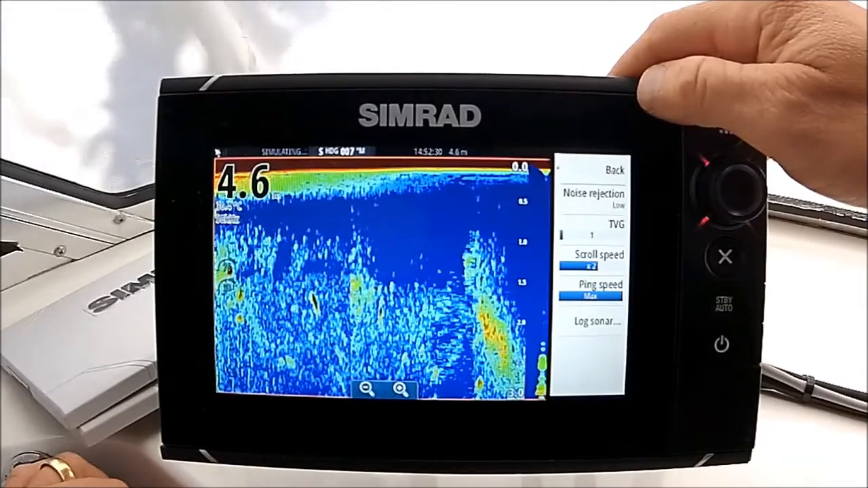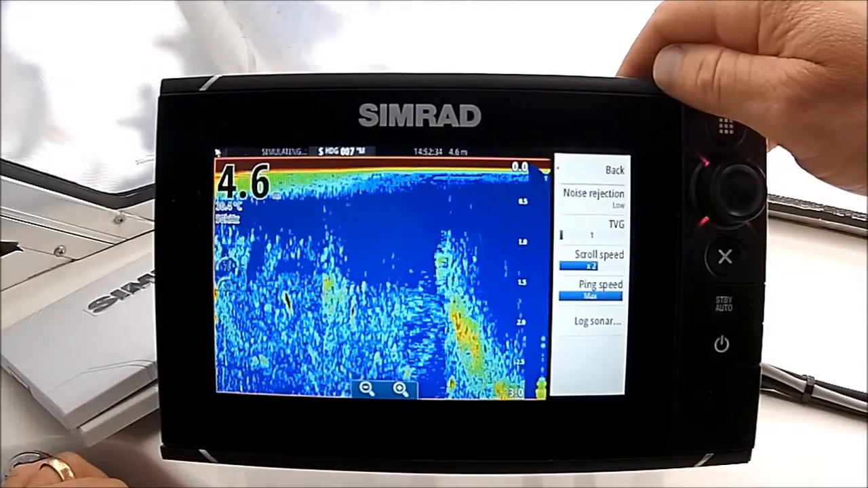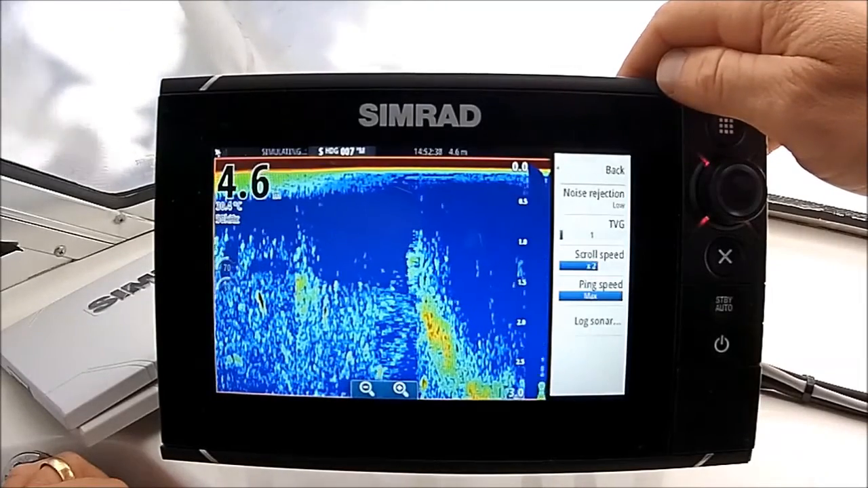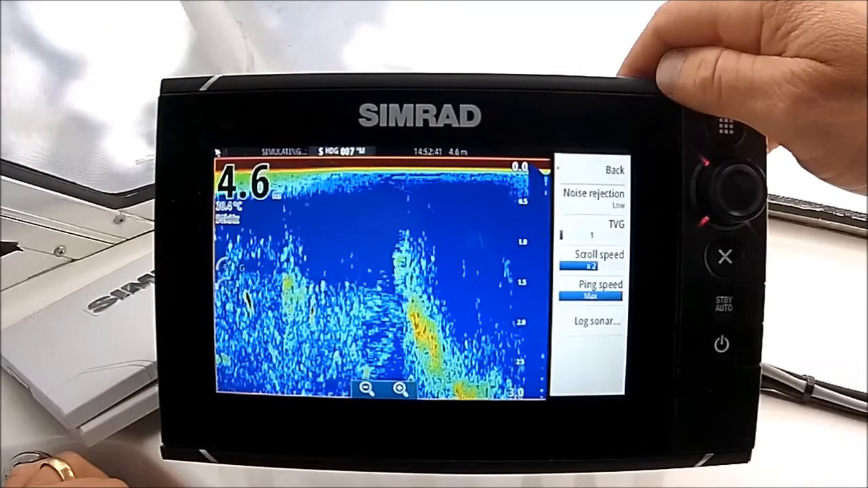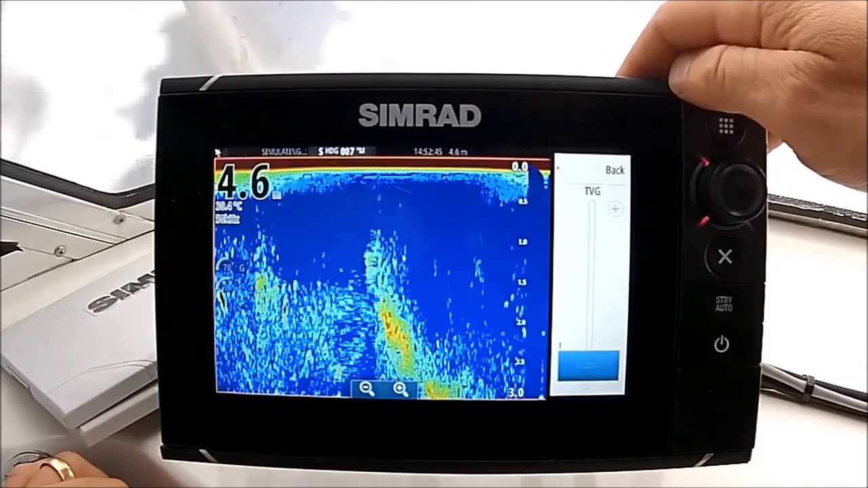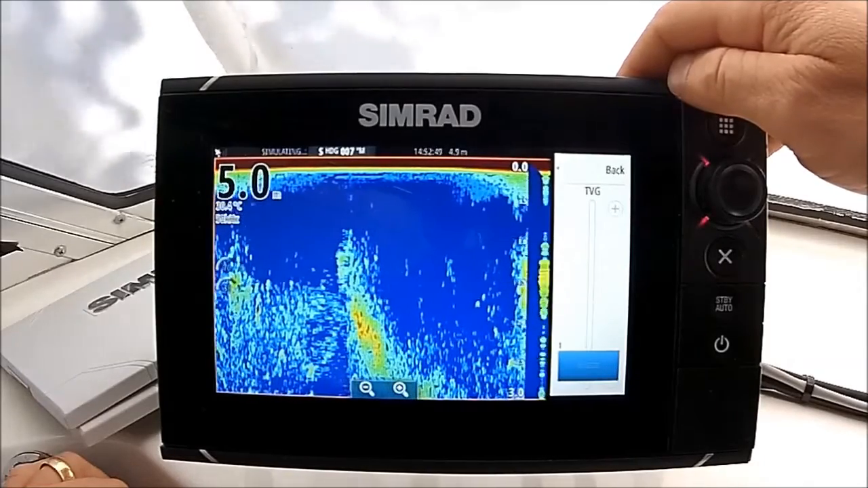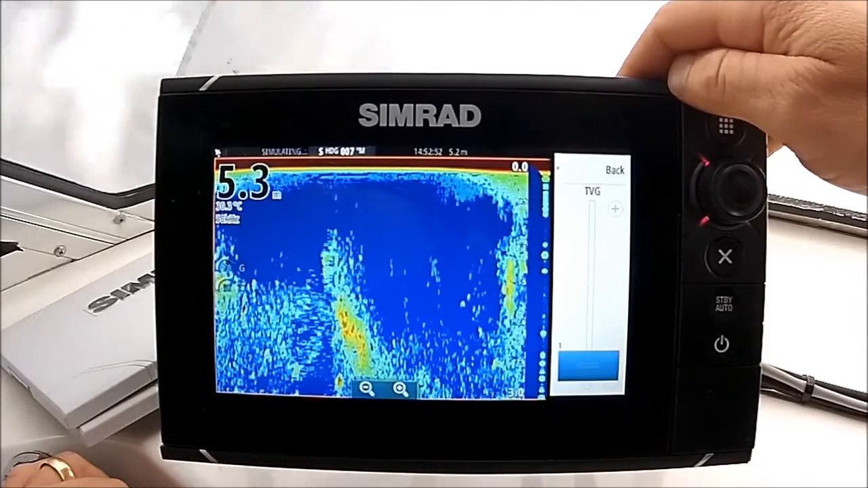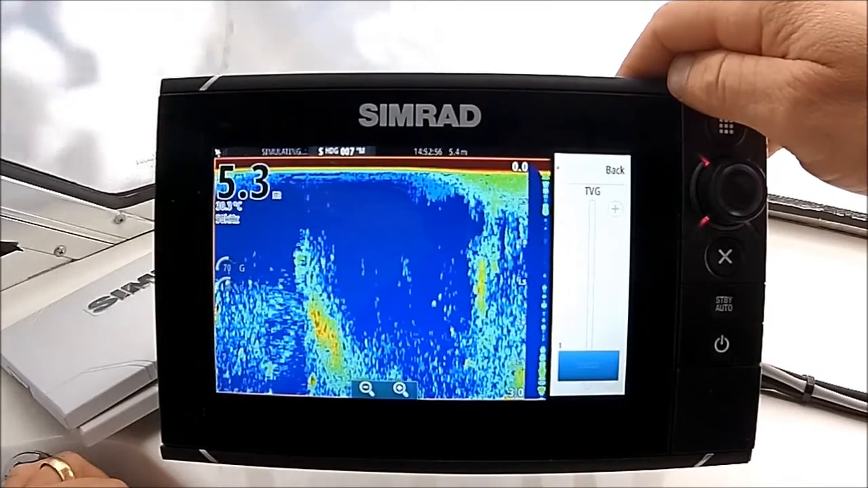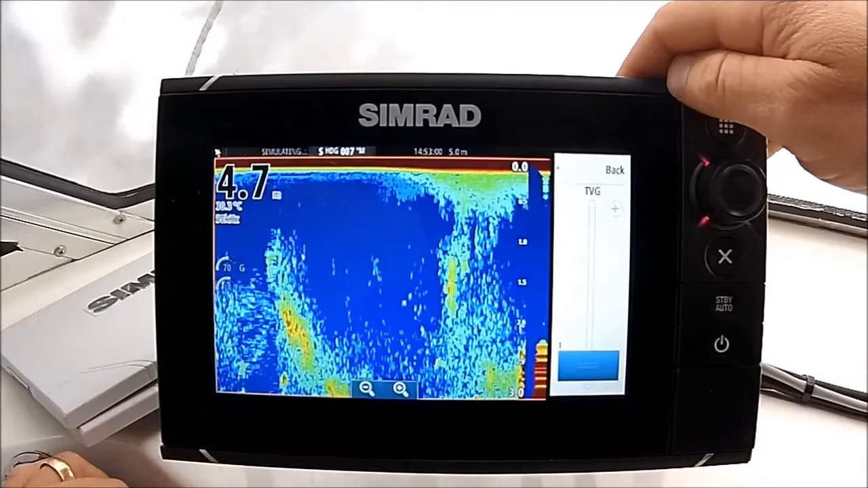Okay. And lastly, TVG stands for time variable gain. It's an interesting one. It's one I've played with a lot, and really at the end of the day I always seem to come back to a setting of 1, which is ironically where this one is. I've been told time variable gain helps equalize the size of your reads from the top to the bottom, so your marks or your soundings are the same size across your screen.